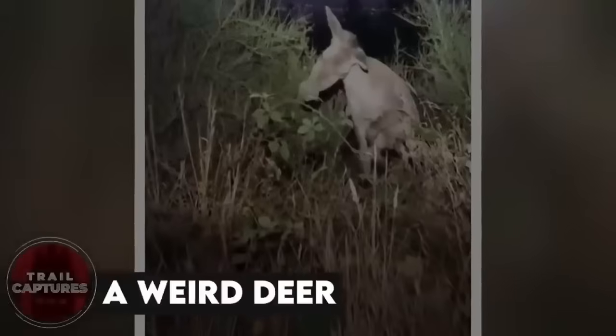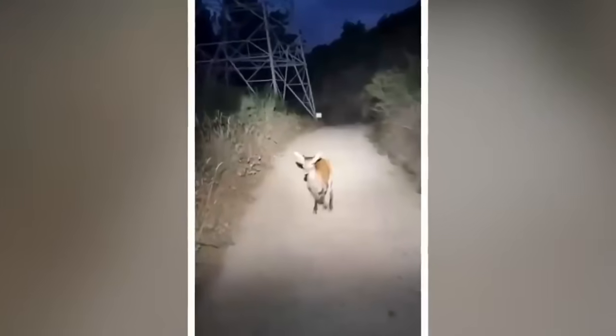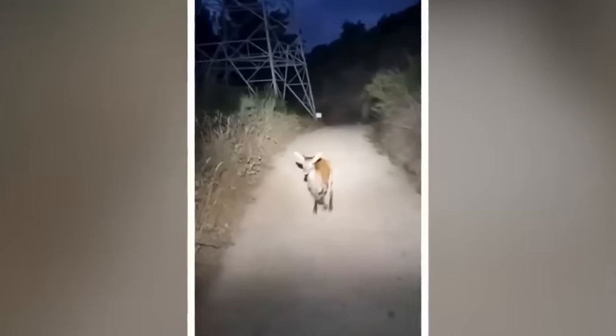A weird deer. Well, a man was busy recording a deer who appeared to be scared of him at first, but then suddenly stopped, as if it was scared of something, and then turned back and went hopping away beside the man. He was all confused, just like anyone would be. But then he saw something that scared him too.